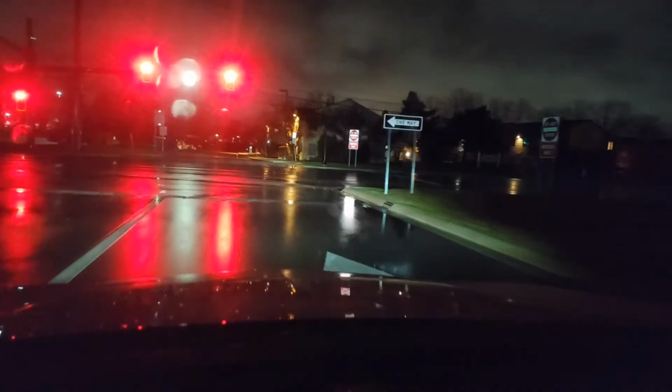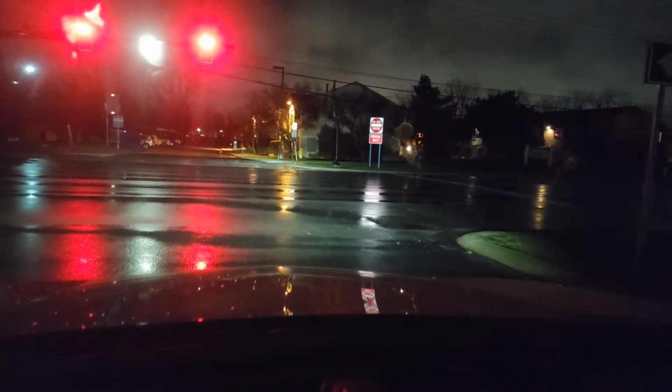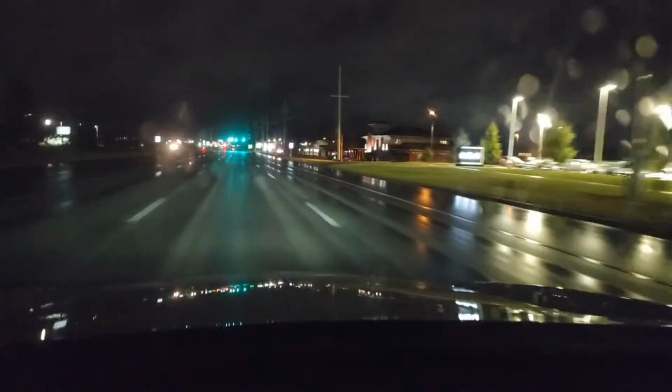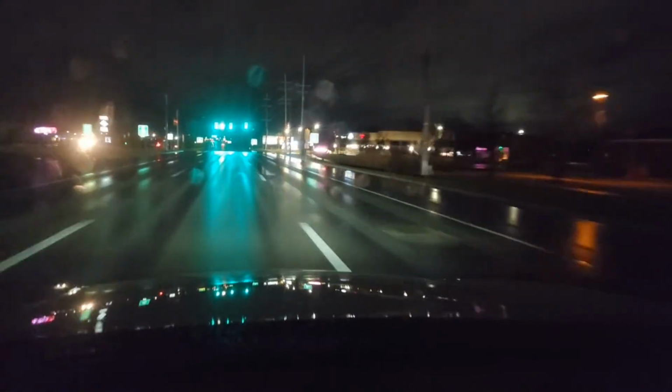So you see how dark it gets and bright it gets? This is what your eyes have to adjust with all the time. Okay, I can turn. I'm gonna go in the middle lane. And when you're tired like this, sometimes you just don't care. But you gotta care because there are other people out here. People lose their lives every second on our roads in the United States and abroad. So I'm looking ahead, scanning intersections.